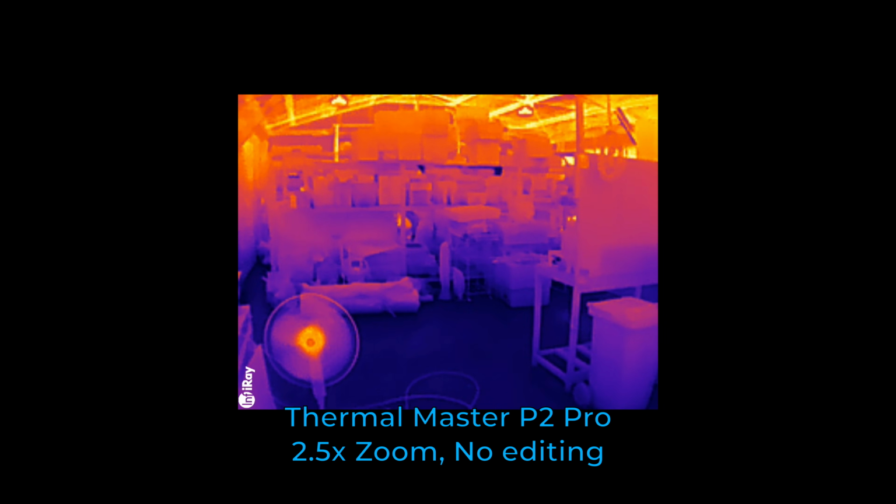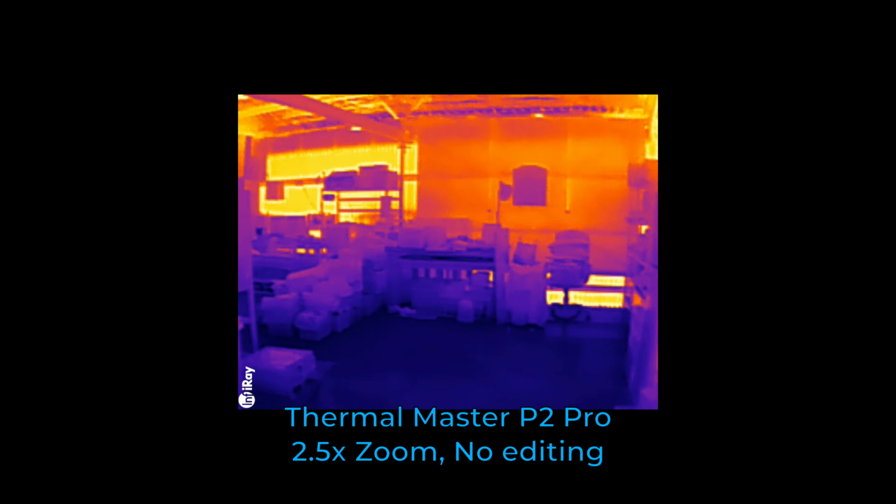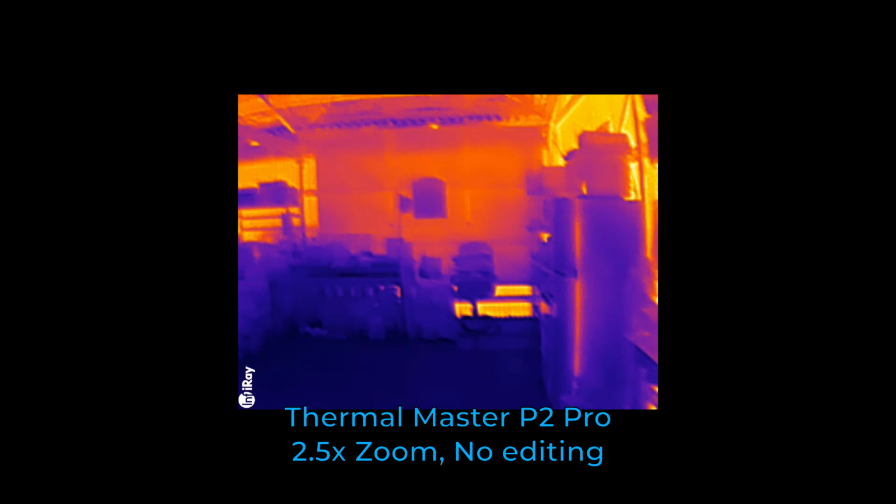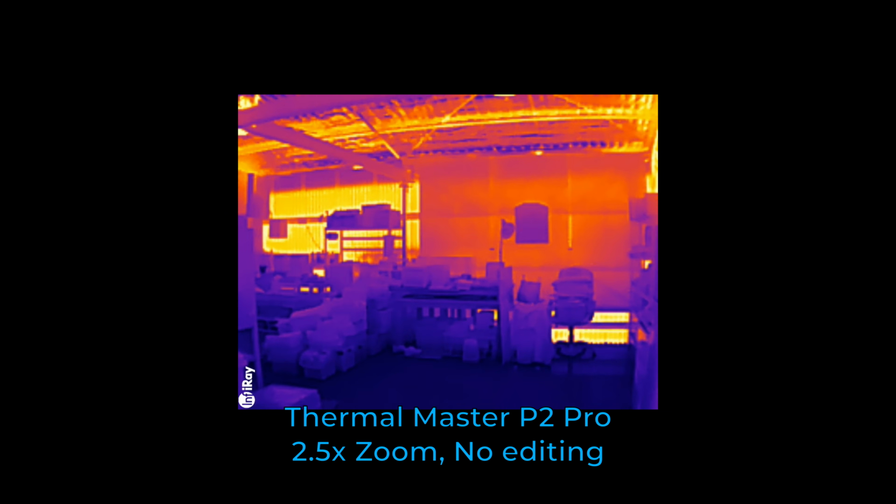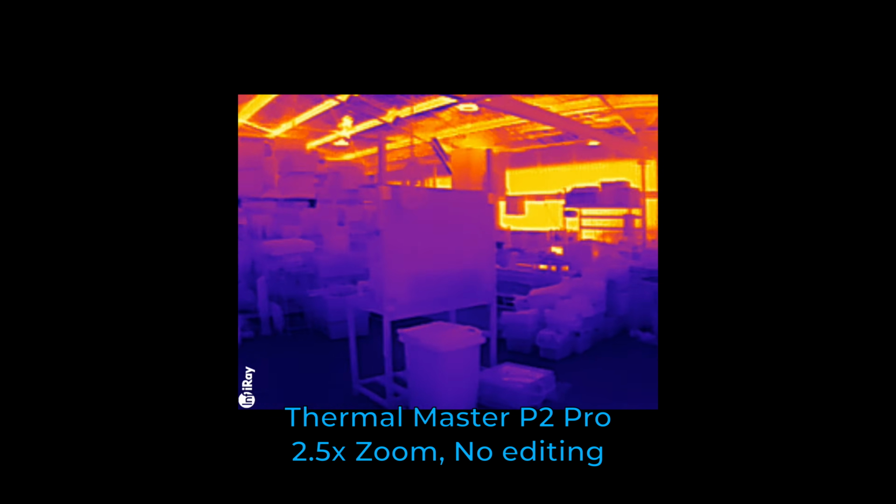Alright, so this is the Thermal Master. It's got auto shutter still on somehow. I don't know how to turn it off. And you can see we are getting that wider thermal range. Because it has that slightly bigger thermal range, we're actually getting more thermal detail, which I'm quite impressed with. We can see those 3 individual panels of wood at the back there. See, the temperature ranges are really detailed.